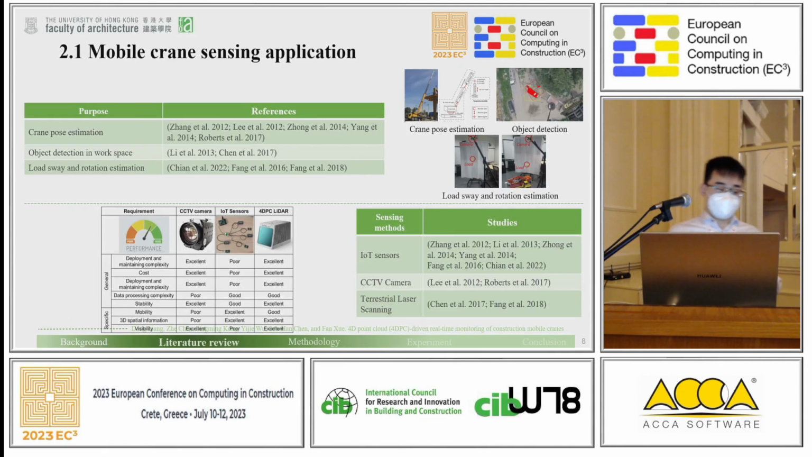Next part is the literature review. First, we review some mobile crane sensing applications. For mobile crane sensing or monitoring applications, there are generally three purposes. The first is crane pose estimation, the second is object detection in the working area of the mobile crane, and the third is load survey and rotation estimation.